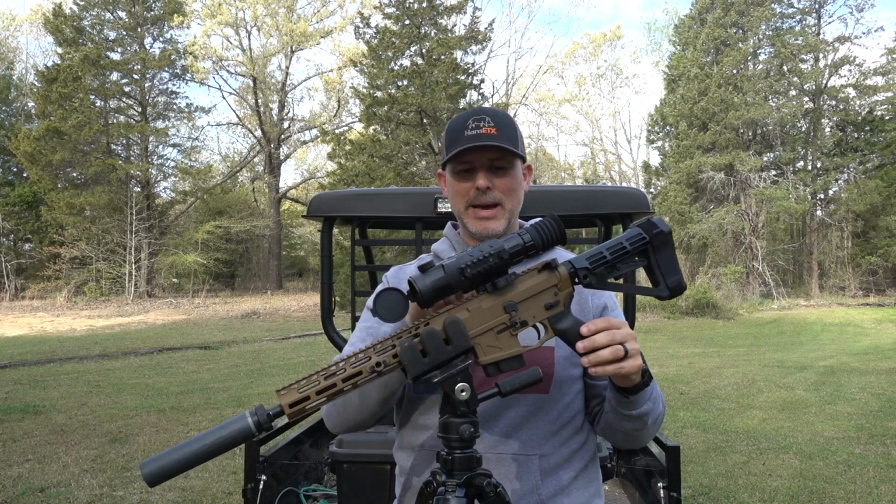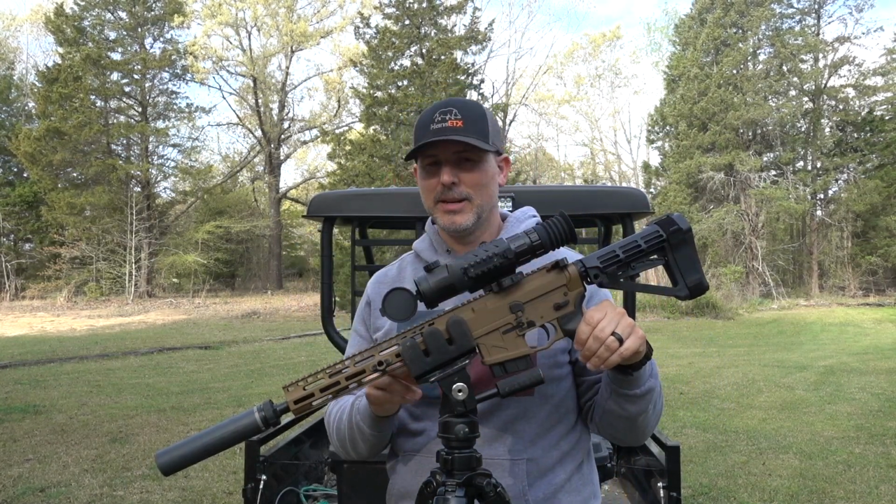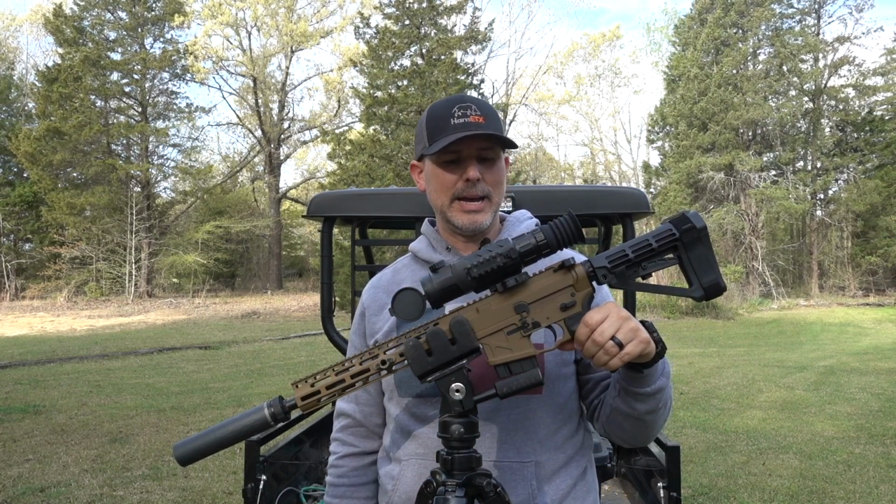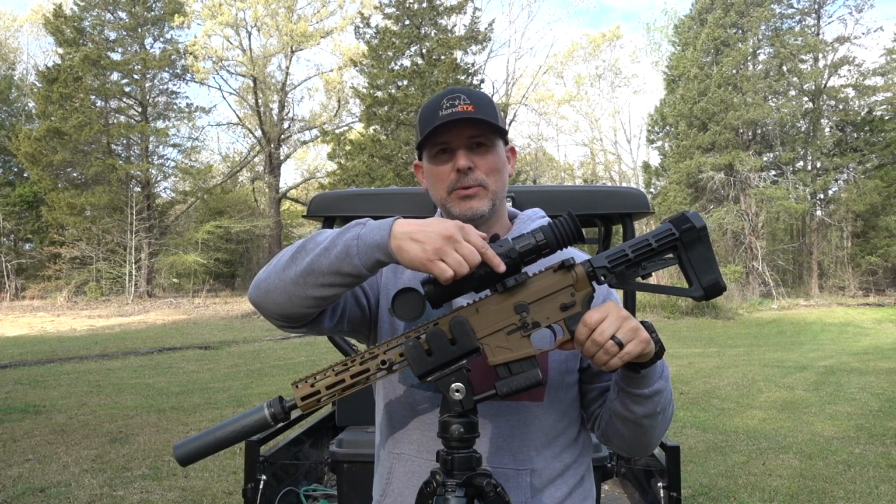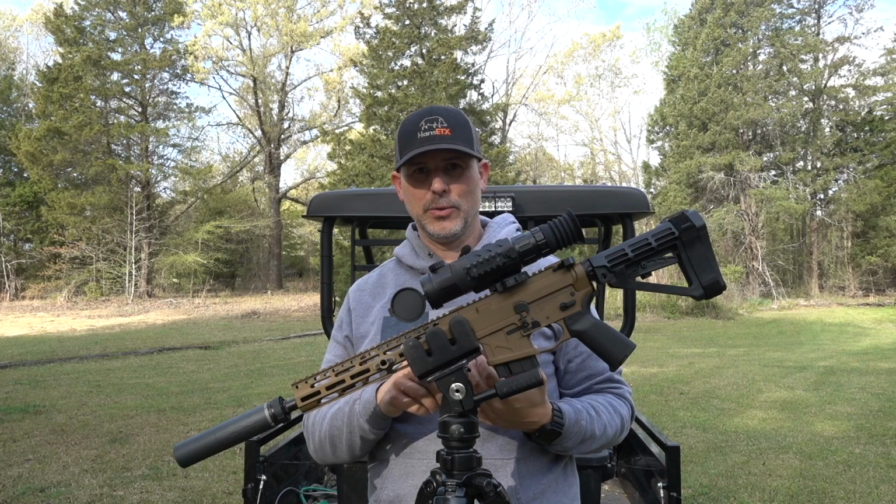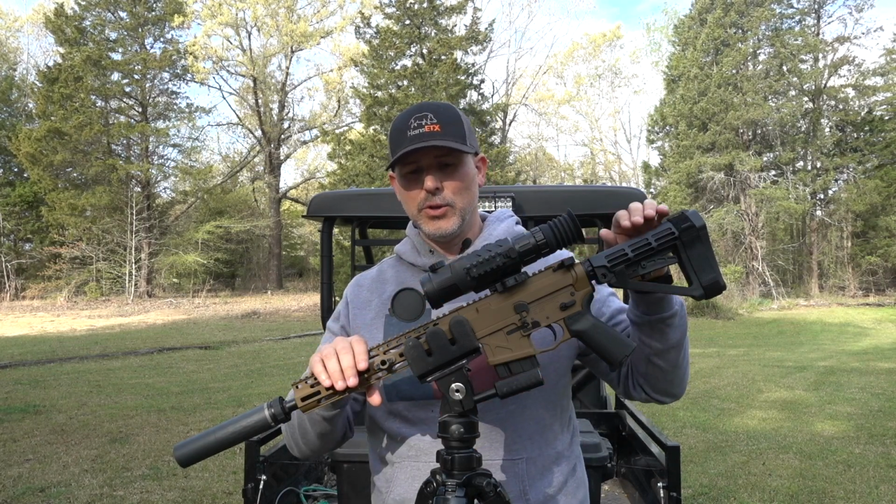Like I said, I've got it mounted on the American Defense Manufacturing one throw lever quick release mount. That's all you need, especially for an AR platform. You're going to really, really like that. You see this Picatinny rail on the side. The Rico scopes, we've talked about in the past, the RL42, the RH50, now the RH35.